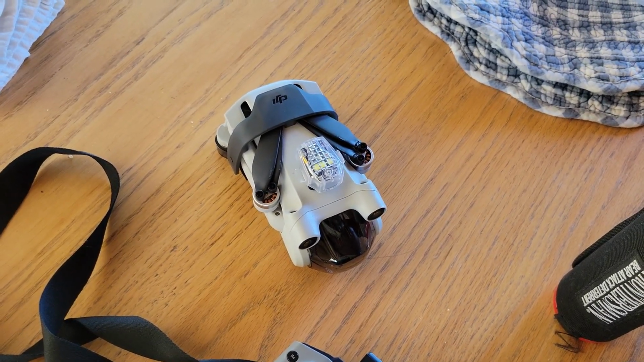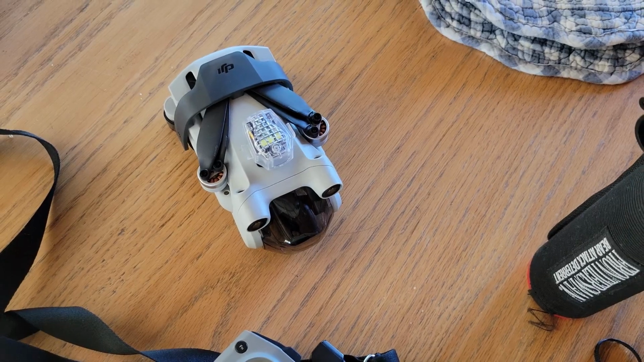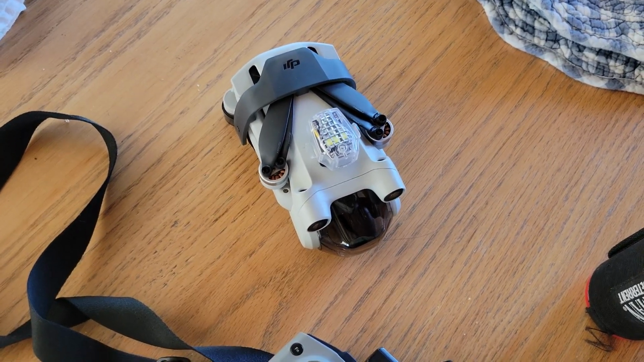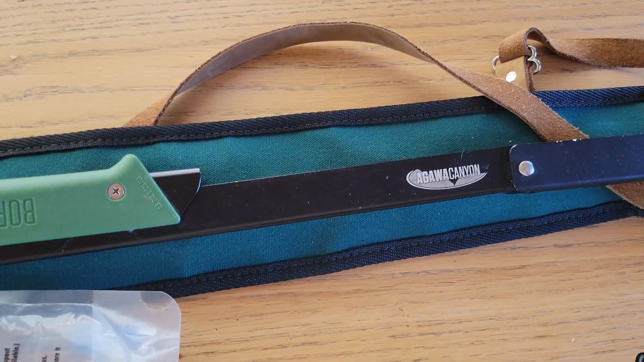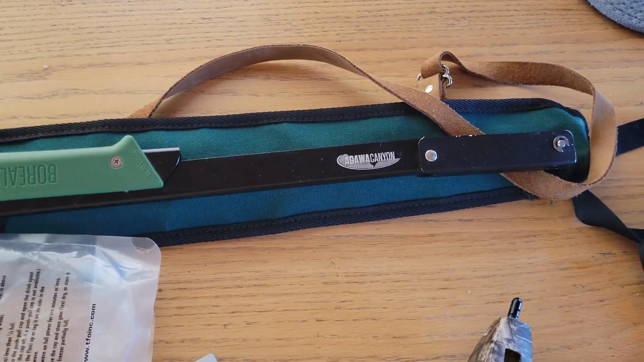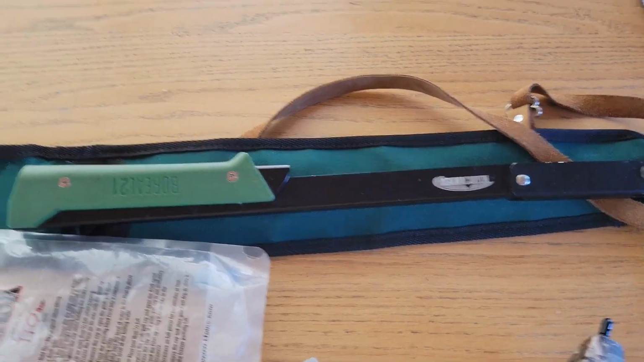So this is very bright. It's rechargeable. It attaches onto the drone with a Velcro. Awesome. And it weighs nothing, so it's not going to affect the drone. It may put it overweight, but I care more about the environment than hurting a bird than going overweight with my drone. And this is my pack saw, my Agawa Canyon Boreal 21. This thing is the bee's knees of pack saws. So I'm bringing this along with me in case I need to clear some brush from an area where I'm setting up a camera.